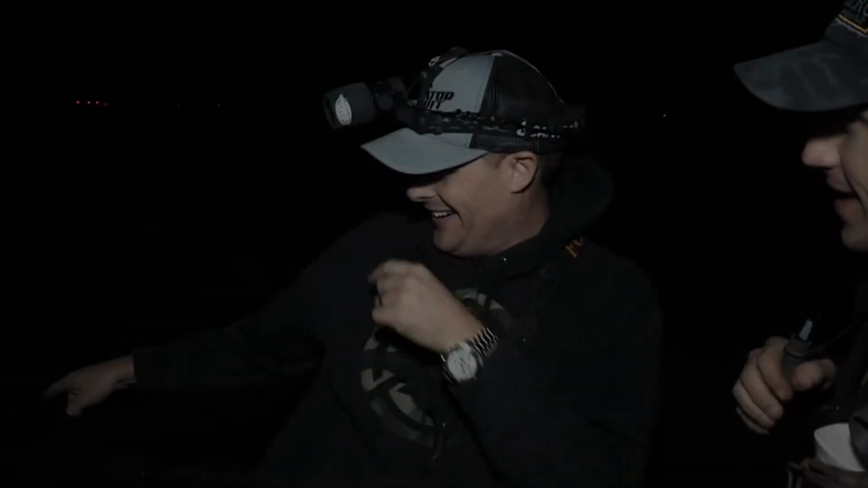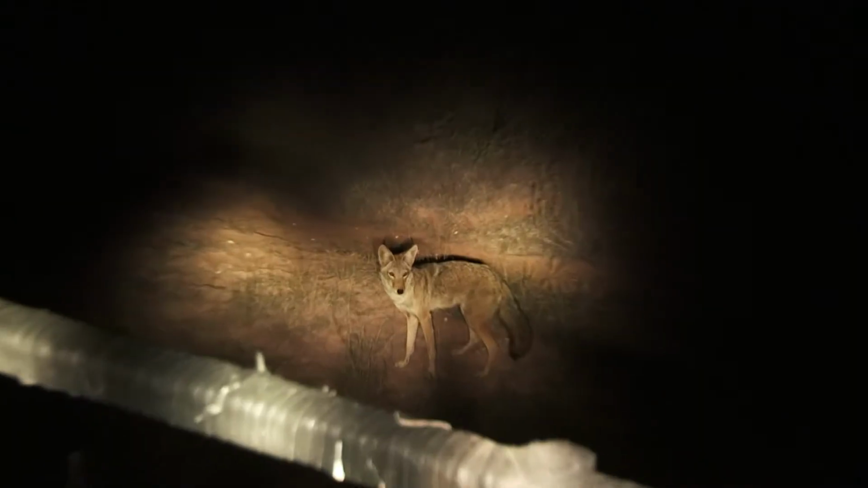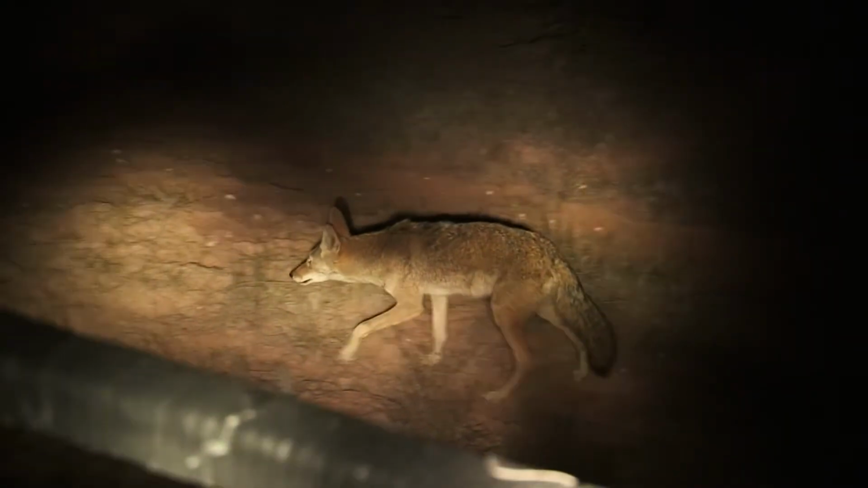That's as close as they get to the truck. He was right there. I thought this boy from PA couldn't call. Hey, I could have jumped out and just bulldogged him. Literally, I could have jumped out on top of that coyote. You should have just stabbed him. I should have done something, but I just couldn't believe it.